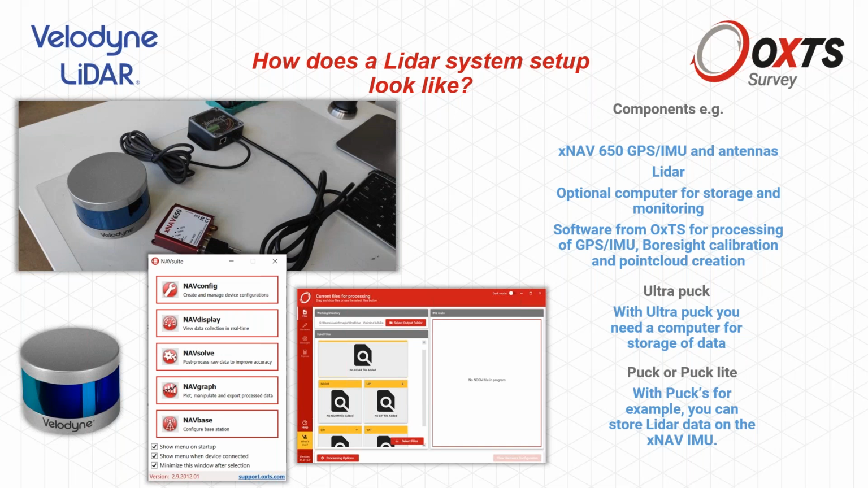If you go to sensors that give you a higher amount of data, that give you better LiDAR resolution, just for example, the Ultra PAC, you would need a computer for storing your data. And then to round up the setting, you need the OxTS software, with all these nice features you heard about from Jake before. So for processing of the GPS IMU, the bore sight calibration, so that you can end up with a nice point cloud data set. And this is basically what is required.